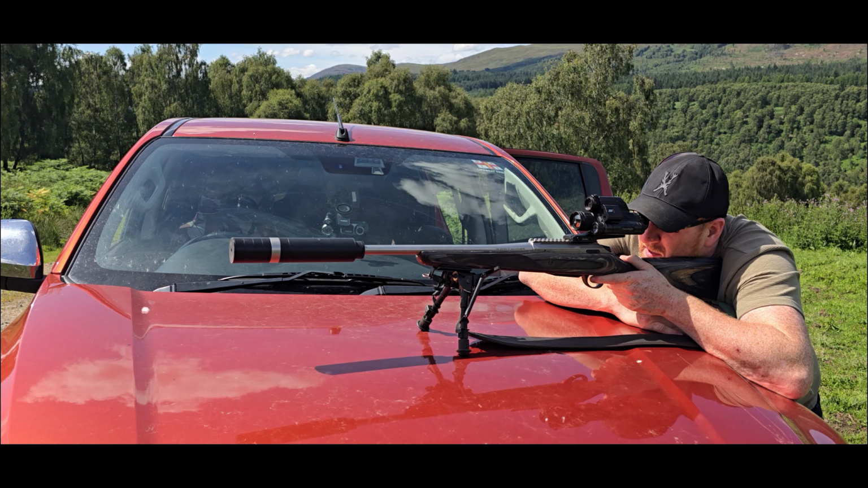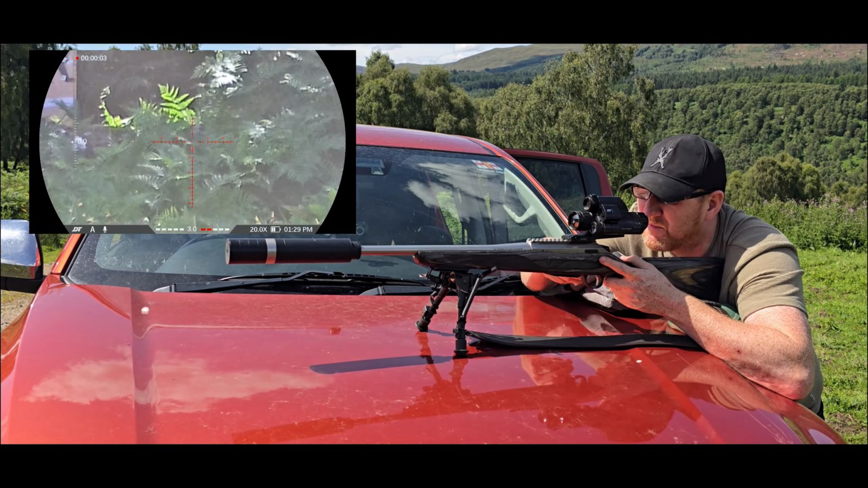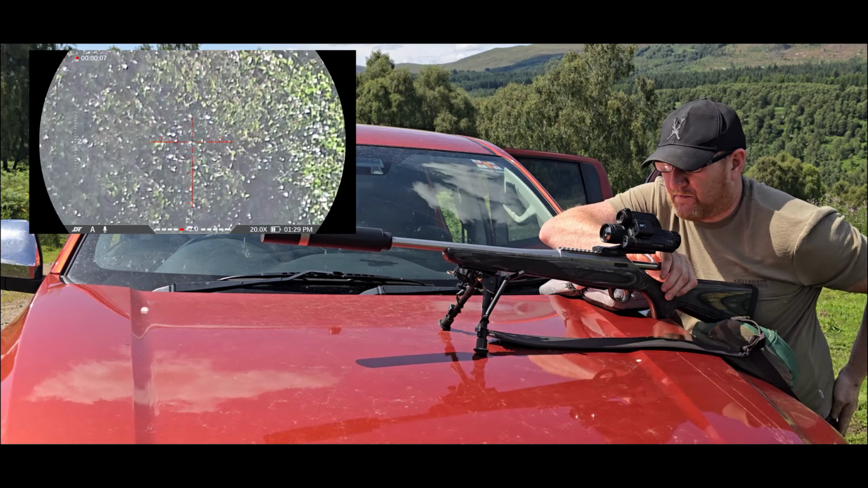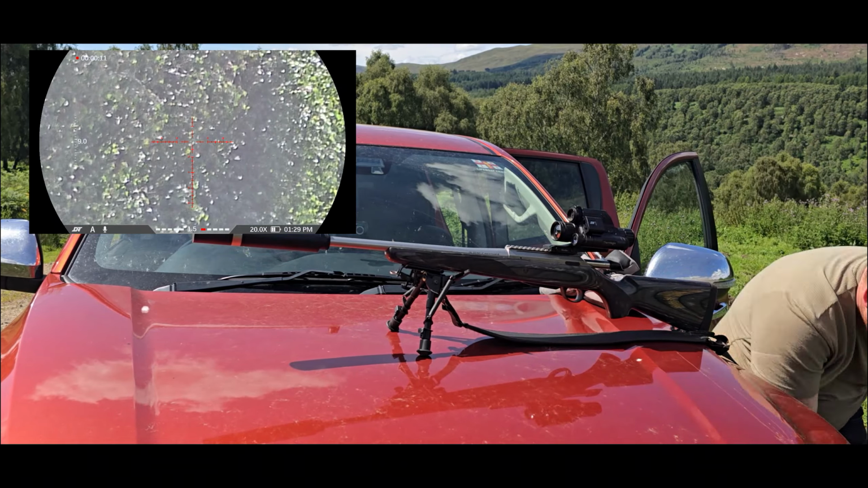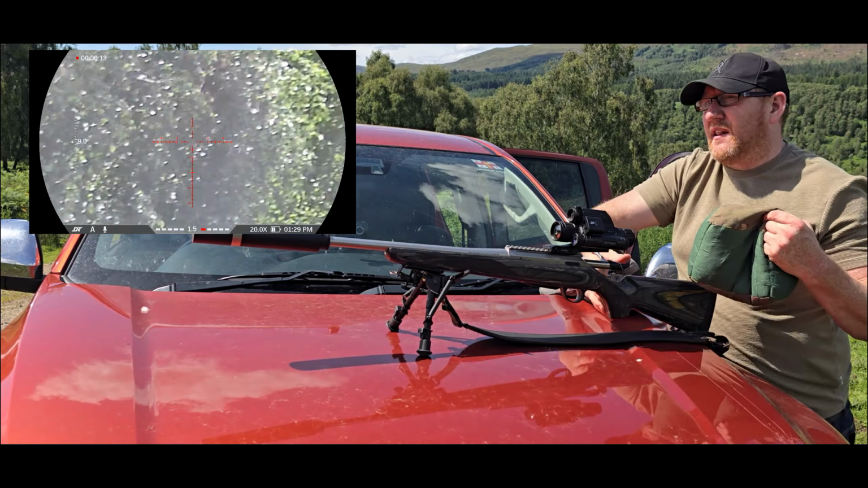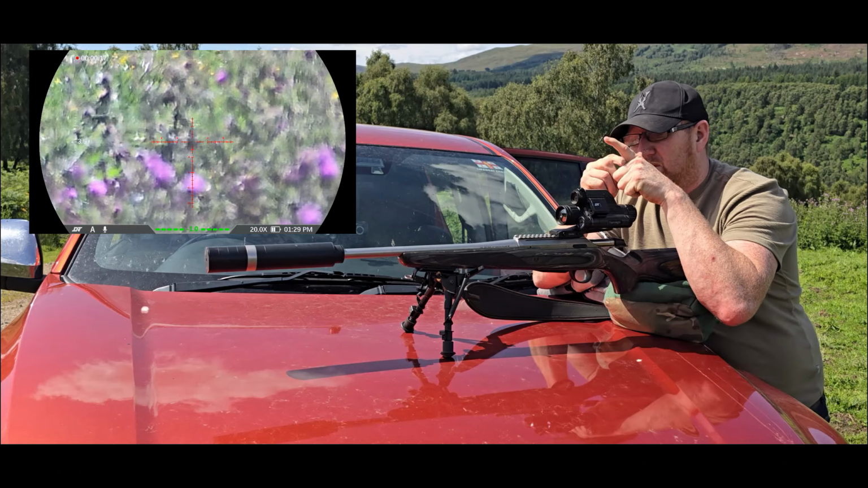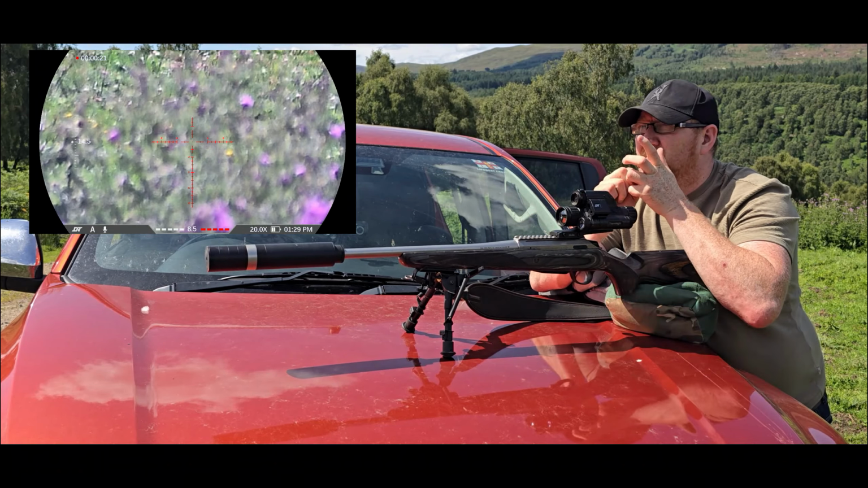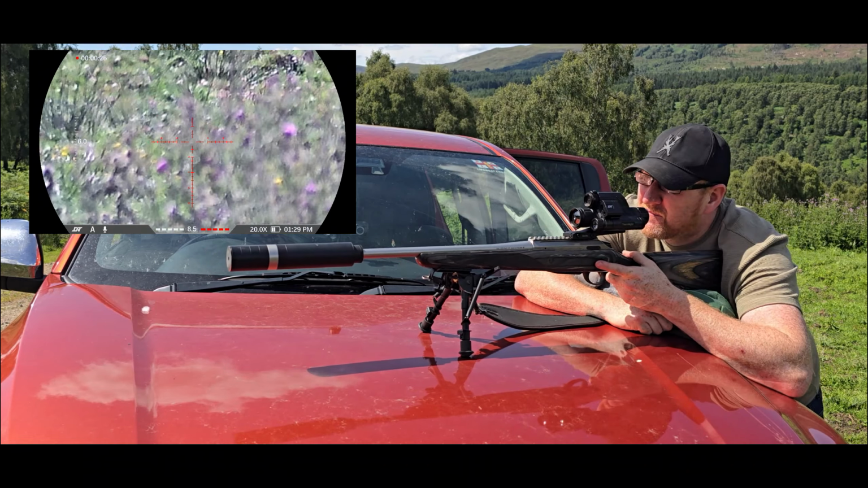These are a little bit over pressured, these ones, that's why I'm using them up. With a cover I can't lie down. There's thistles, there's all sorts of things going on. So I'm just doing everything off my bonnet right now. So let's feed this in.